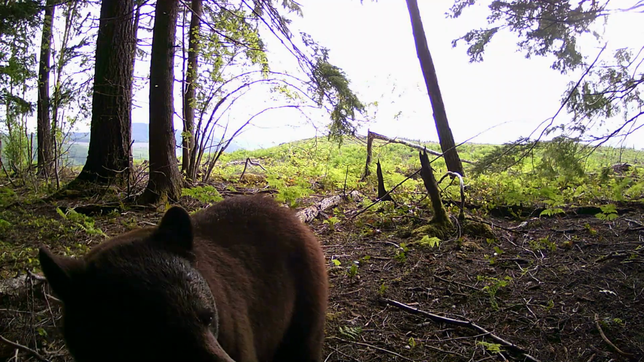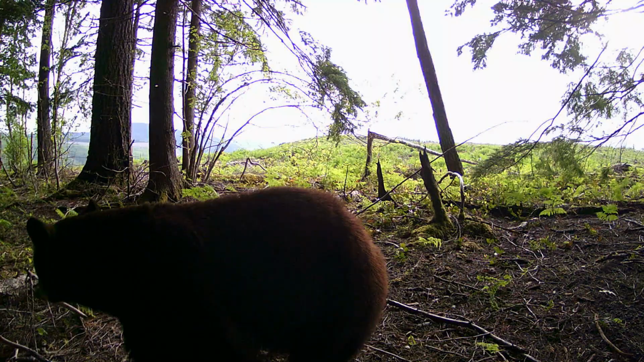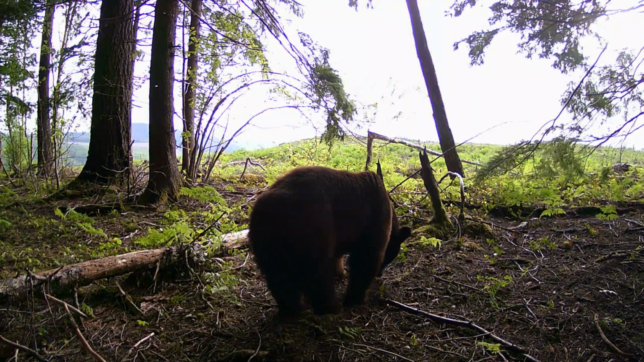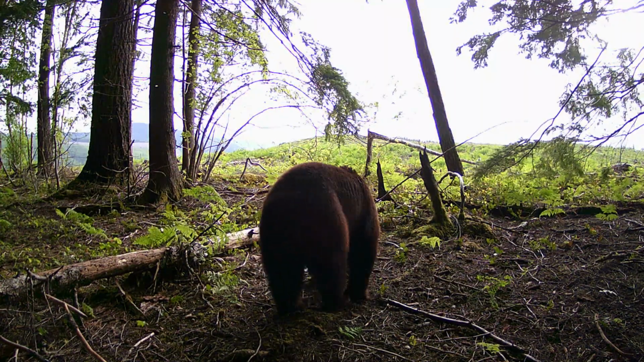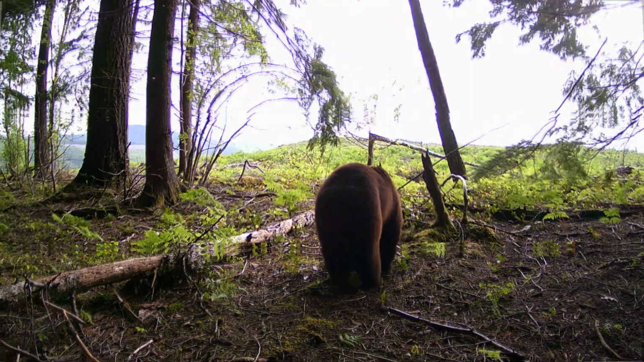And this guy here is eating apples. They love apples. They will sit underneath a tree and eat apples until every last one of them is gone and they can't move anymore. It's funny to watch them eat apples.